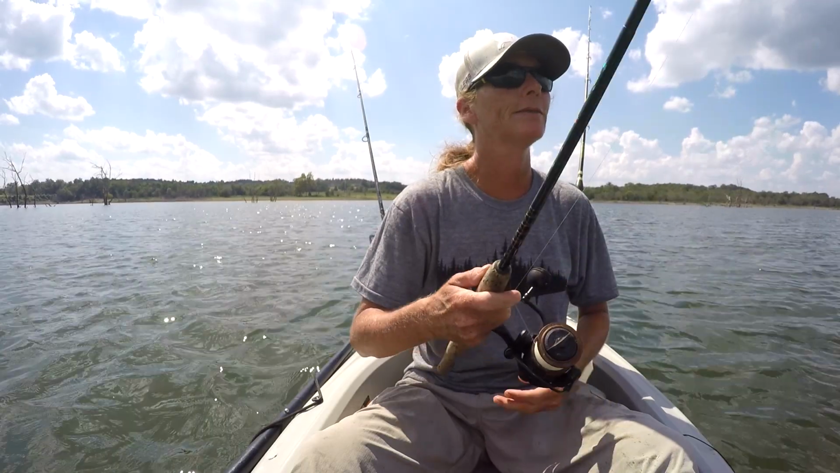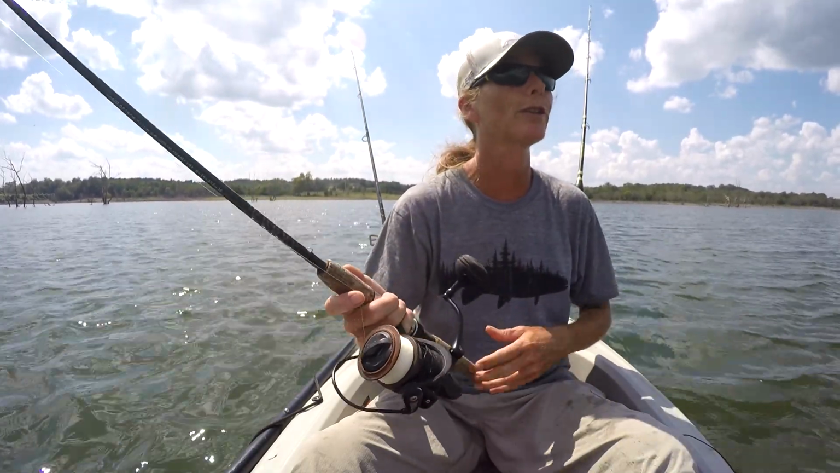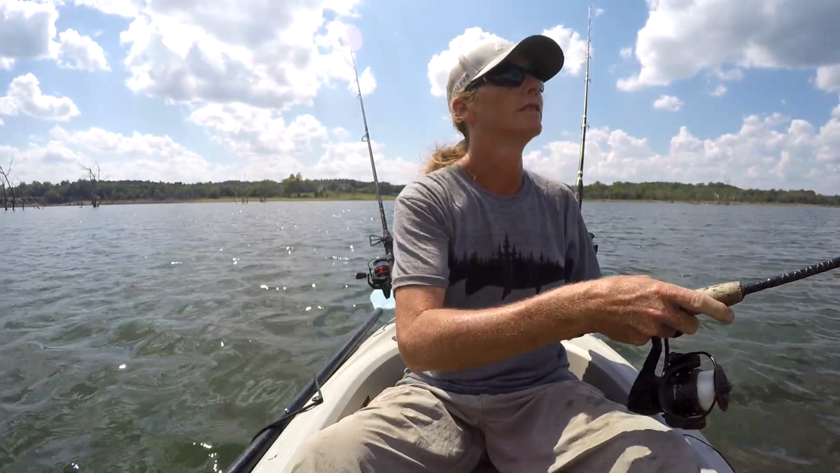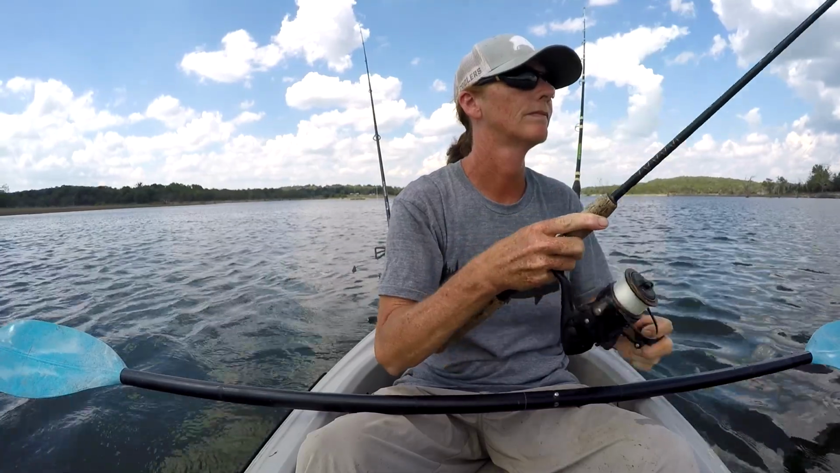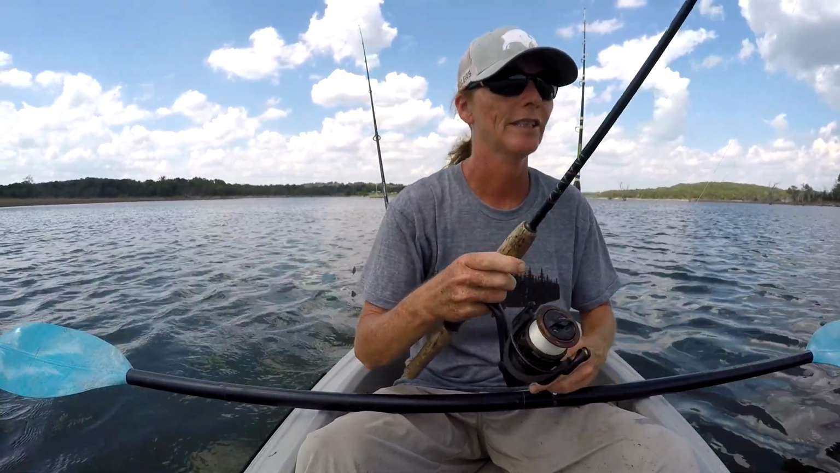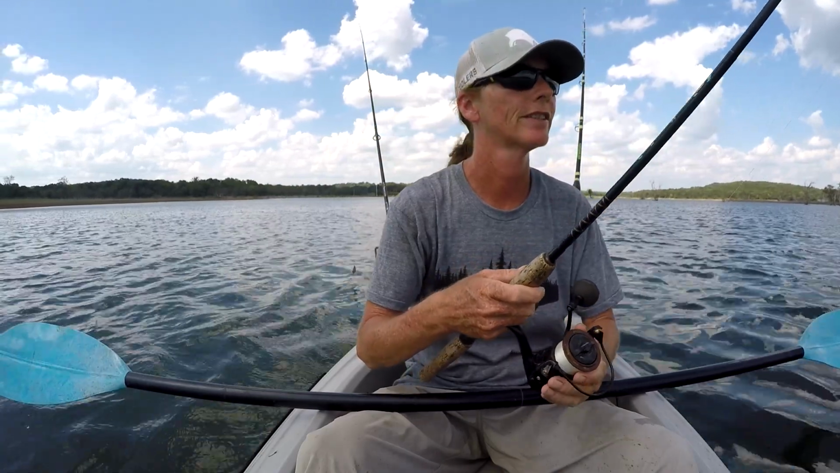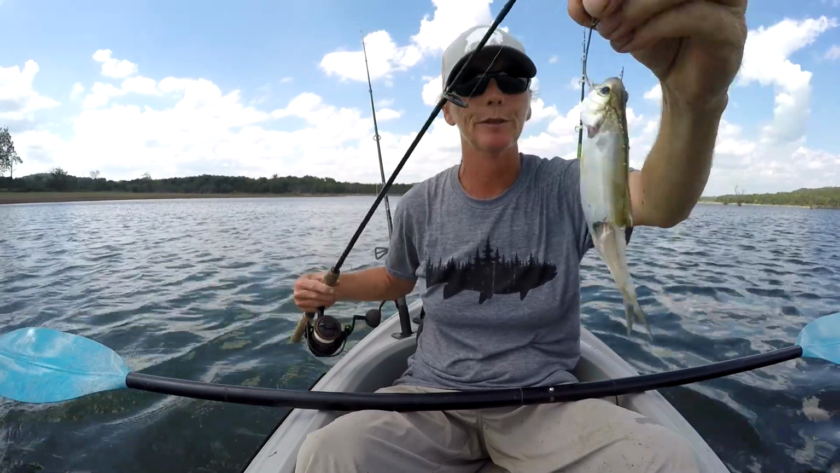There are a lot of gar here. I might have been spotting gar. I've seen schools of gar. Oh, it had to be a gar. Whatever it was, bit his tail off.